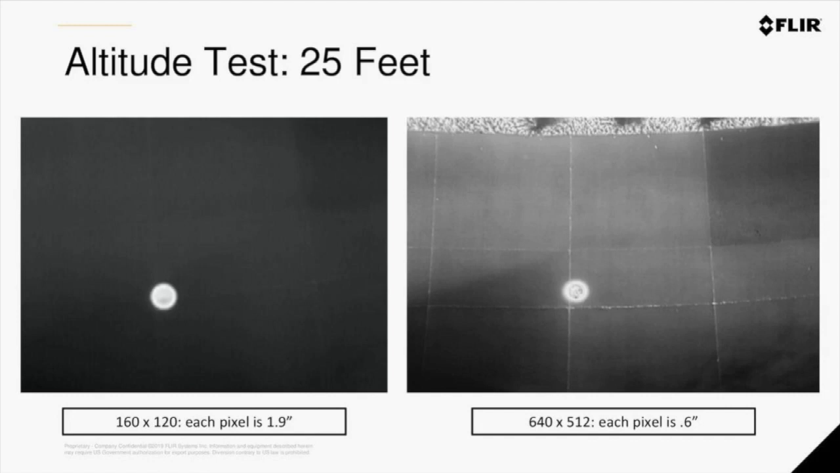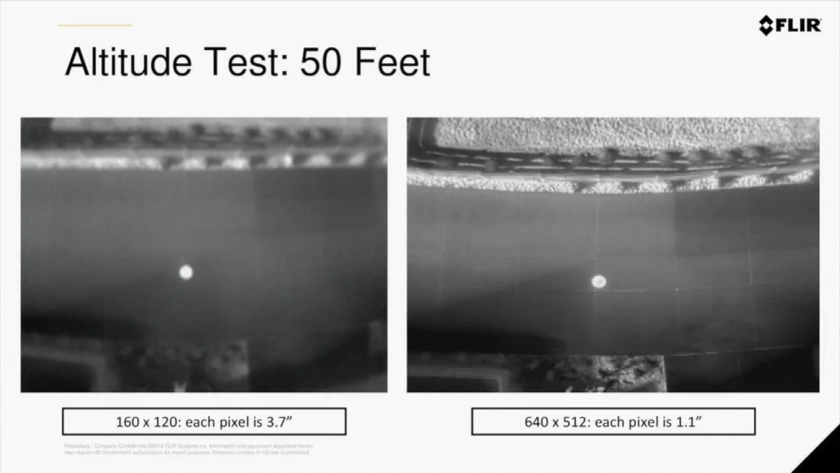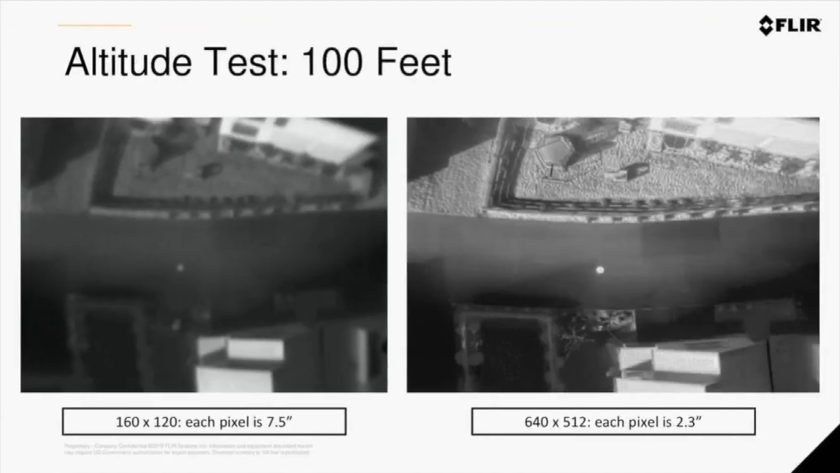So what we're going to be showing in this image here is what we call spot size ratio. The circle that you're seeing in the middle of your screen is an 18-inch diameter heated-up pizza pan that is sitting on concrete. The image on the left is taken with Lepton. The image on the right is taken with a high resolution XT2. This initial image is taken at 25 feet, so not a huge difference, but you can definitely see the outlines in the concrete. As we move higher to 50 feet, you'll start to see less definition on the left and more definition on the right. Now, when we get to 100 feet, it's almost impossible to make out that pizza pan on the left, and you're maintaining resolution on the right.